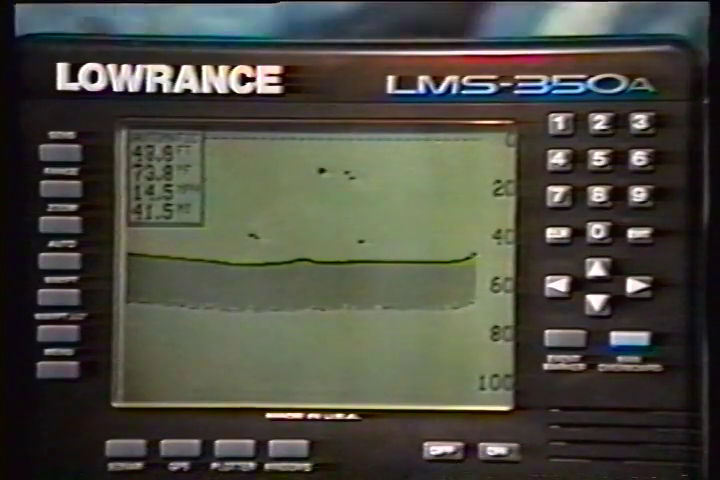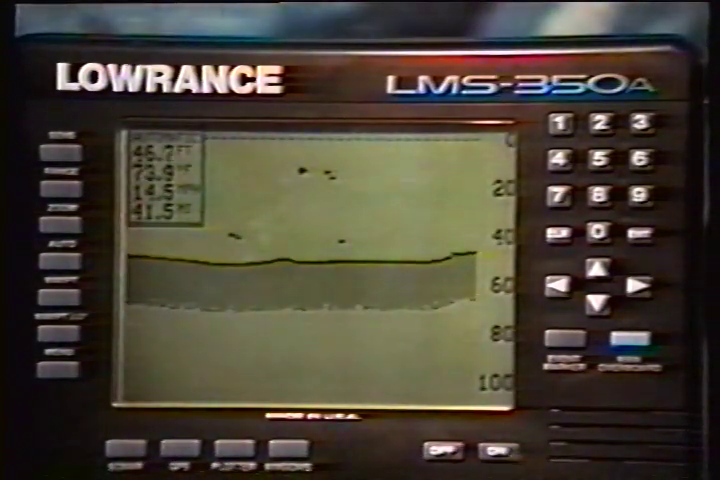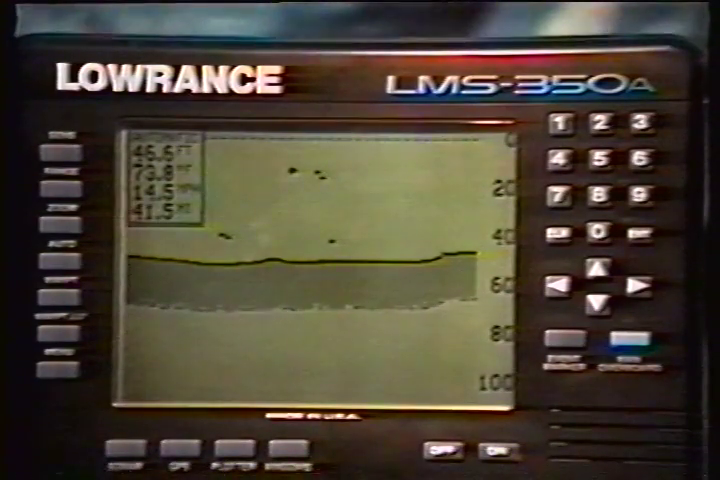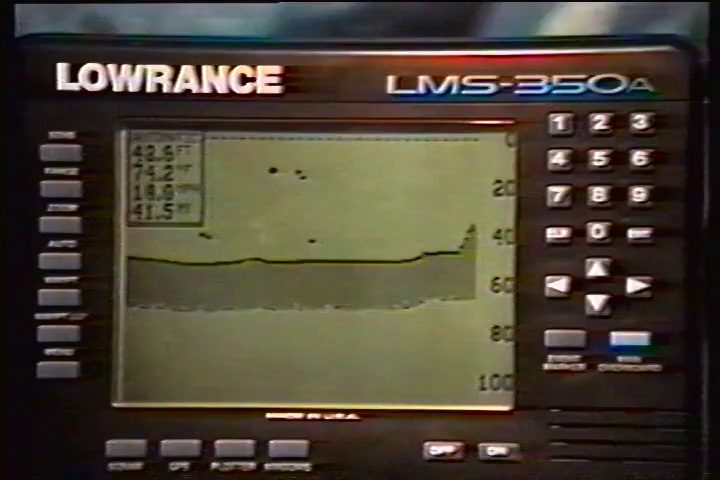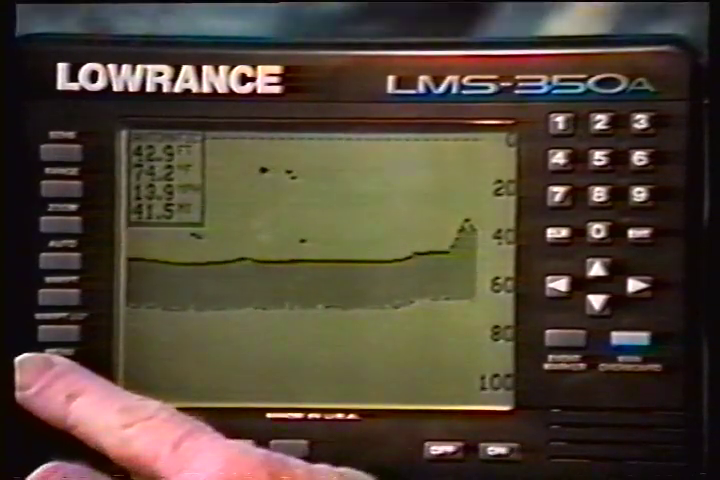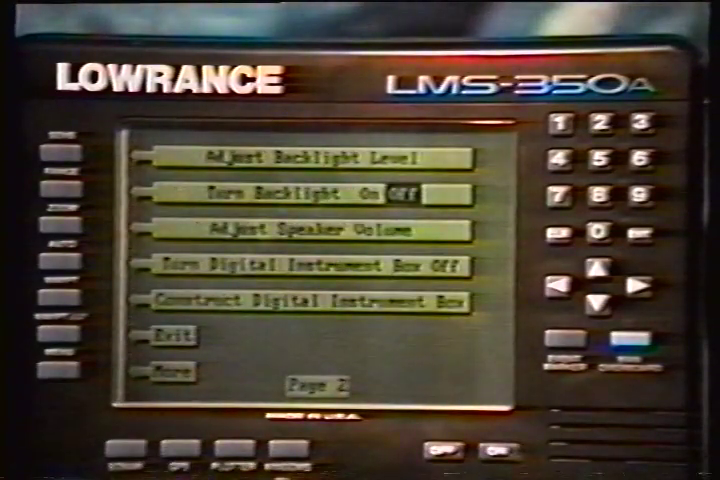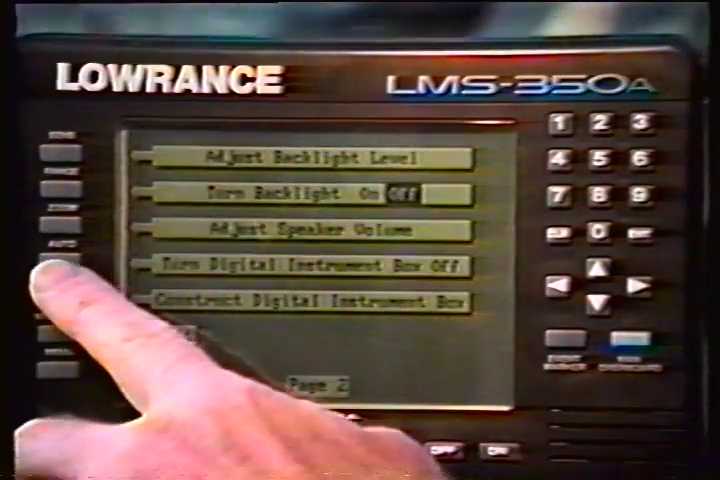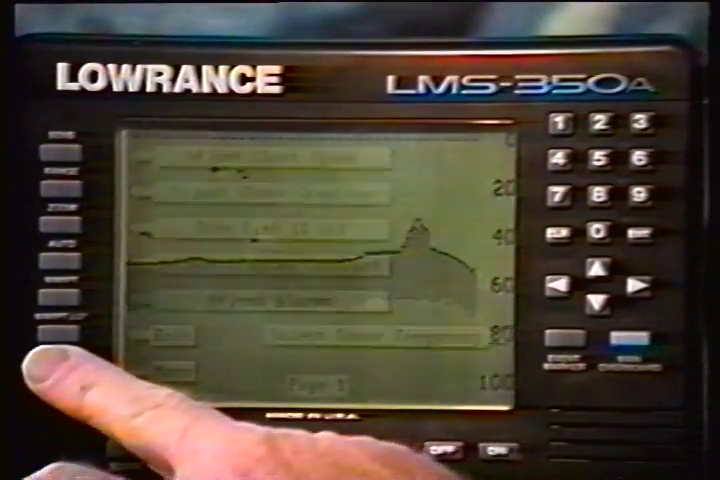The digital box is displayed in the upper left corner of the full sonar screen. It has the digital depth and automatic manual indicators. To turn this box off, press the menu key. Then the key next to the More label. Then the key adjacent to the Turn Digital Instrument Box Off label. Repeat these steps to turn the box on.